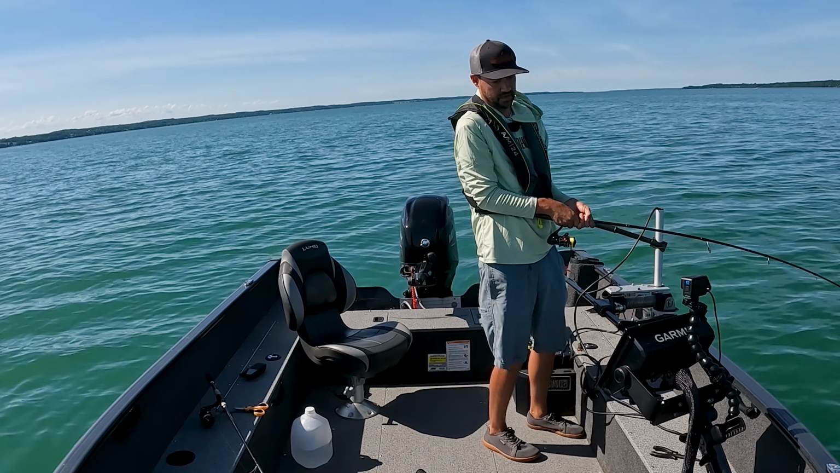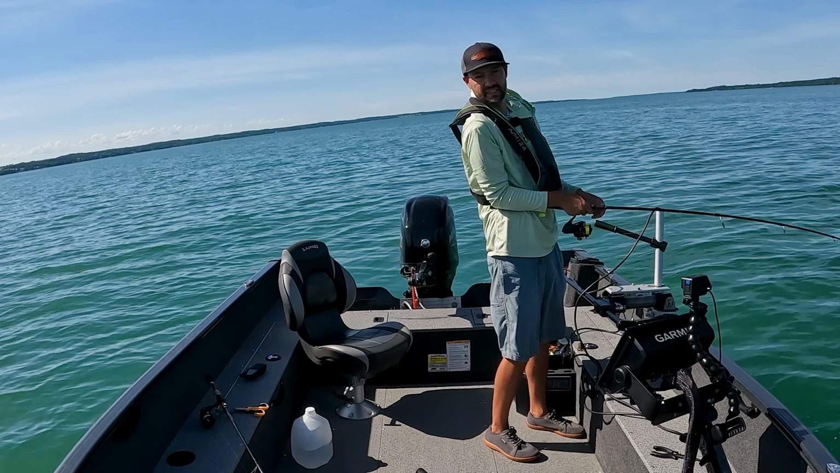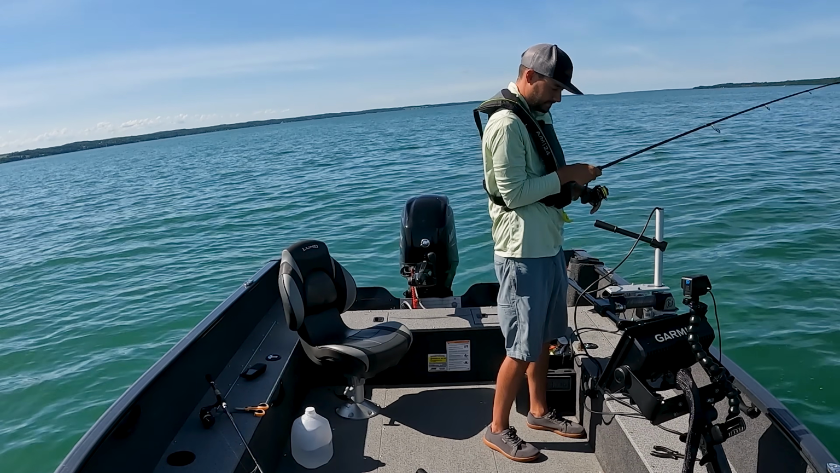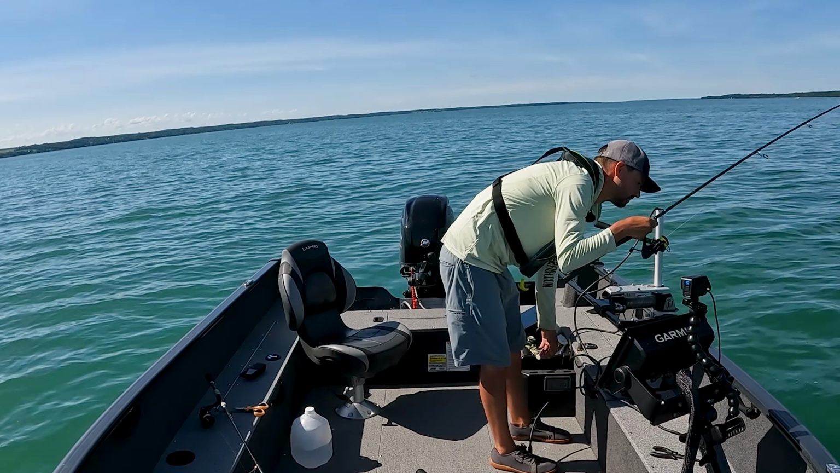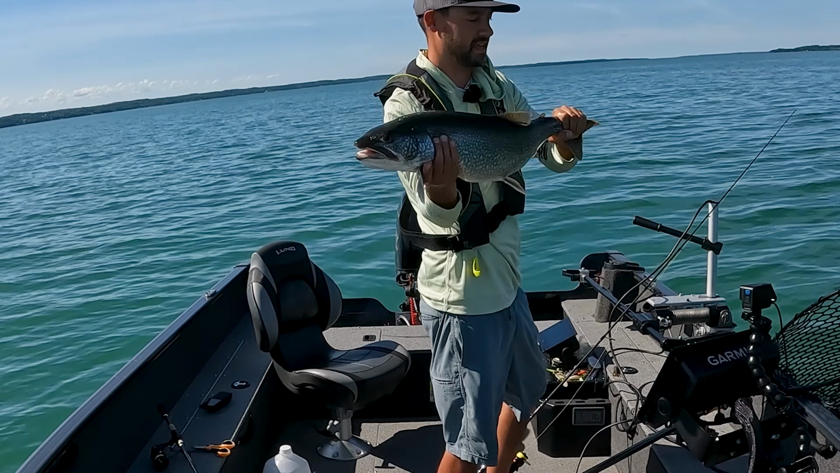Come on, these things are freaking feisty as all hell. Feisty, feisty, feisty fish. That is a freaking fat fish. Going back in.